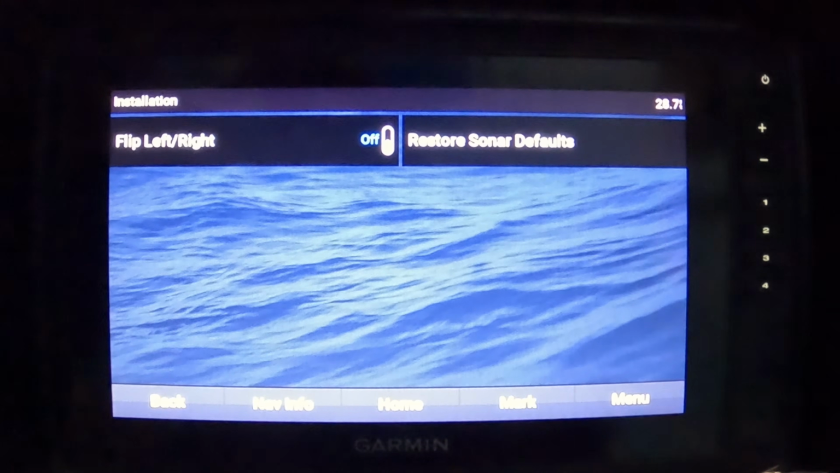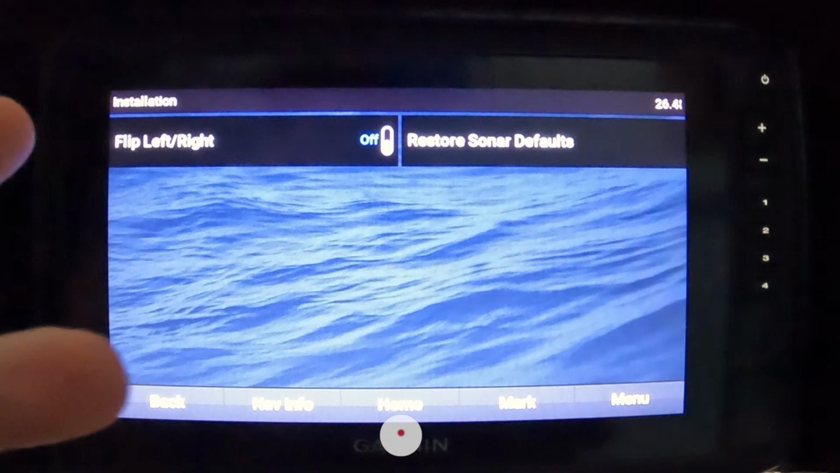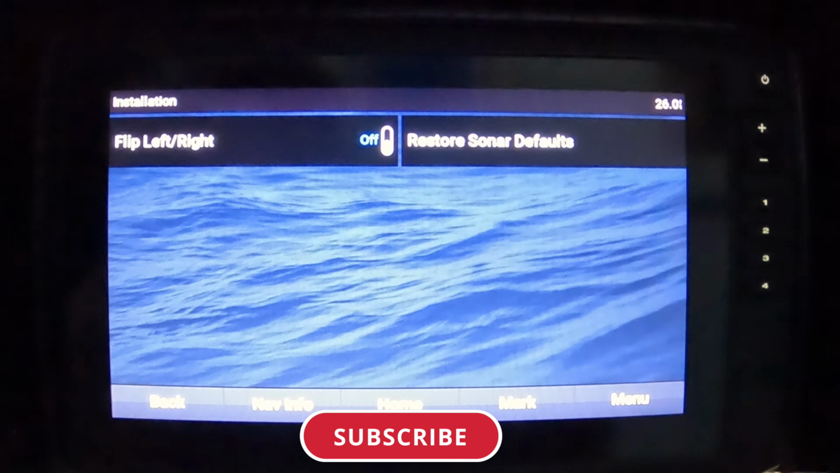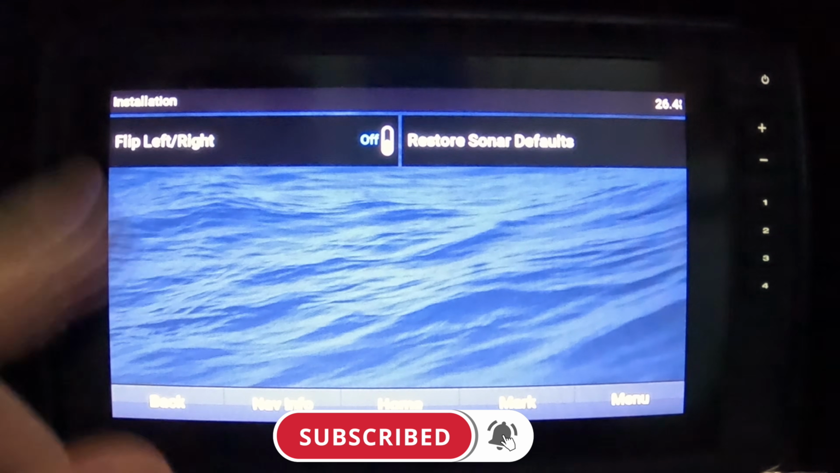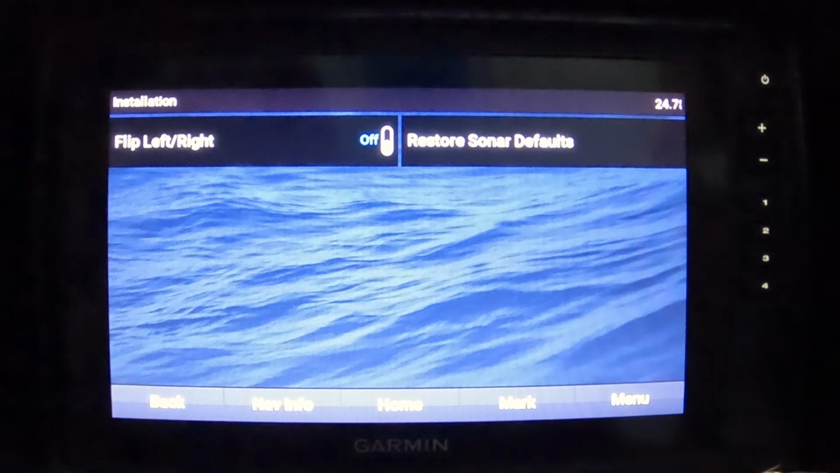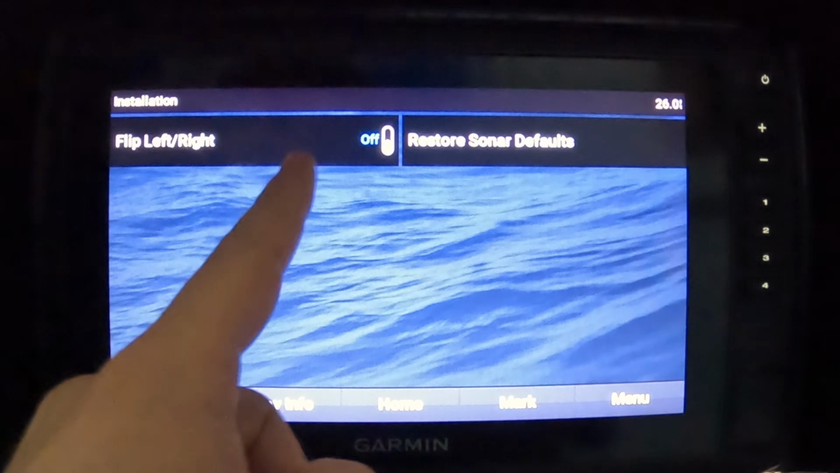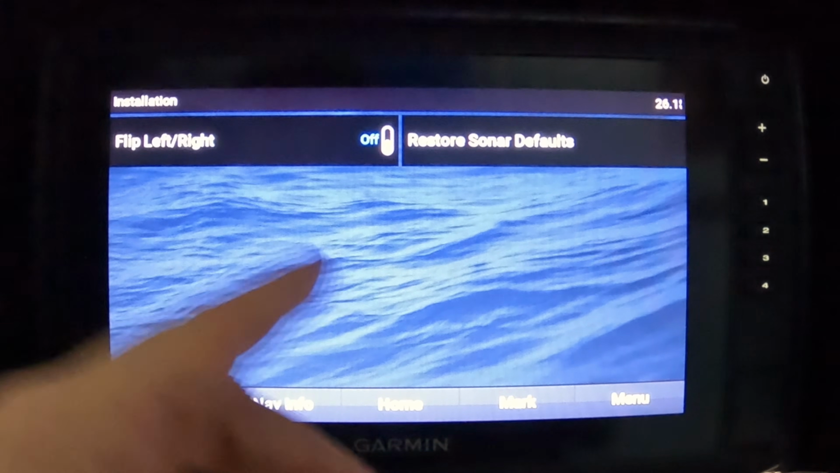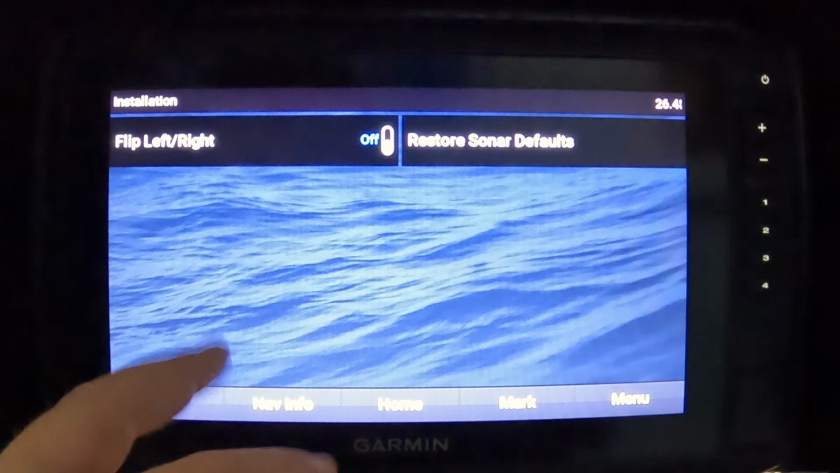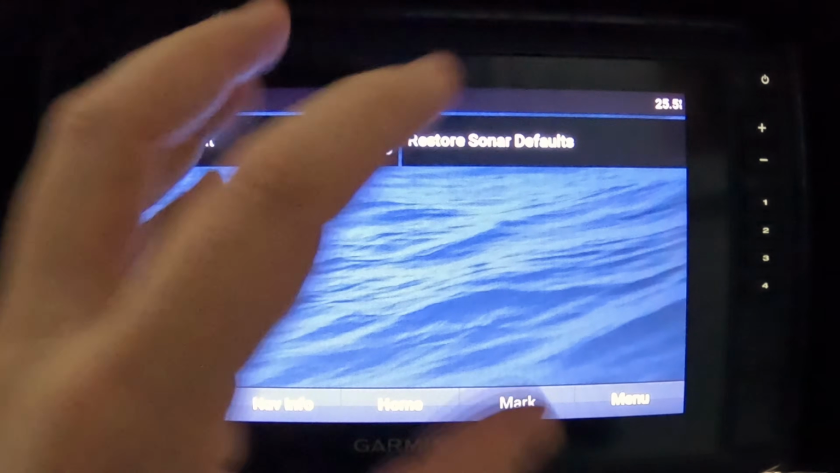So installation's interesting. You can flip it to left or right, and you might be like, why would you do that? Well, I think the main reason is like you're fishing off the back of a pontoon. You wouldn't want to see it reversed, so you can change it that way. Or if for whatever reason you installed your fish finder wrong, or it was the only way that you could install it to make it work on your vessel, you can flip this left to right or right to left. And so you can adjust it that way, and you can restore your sonar defaults for this particular sonar side view.